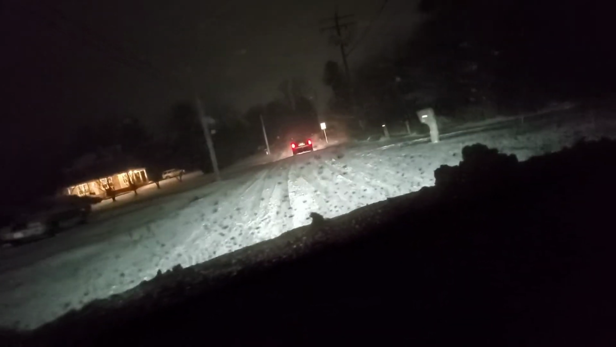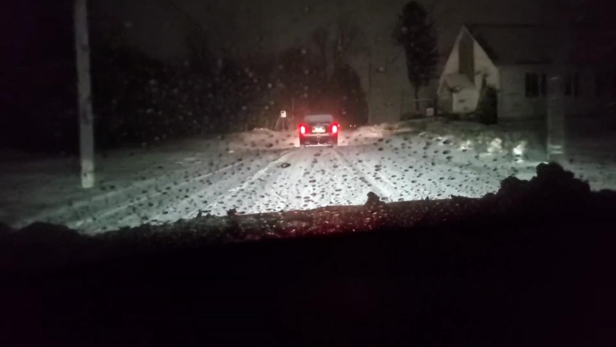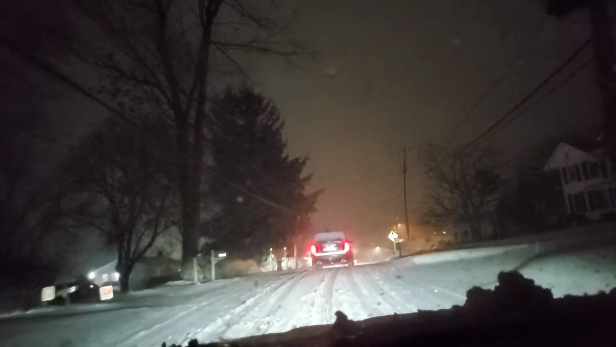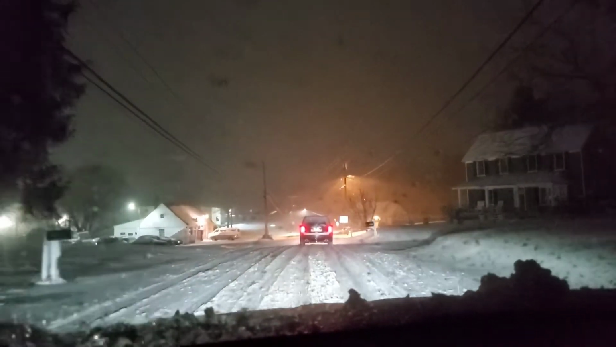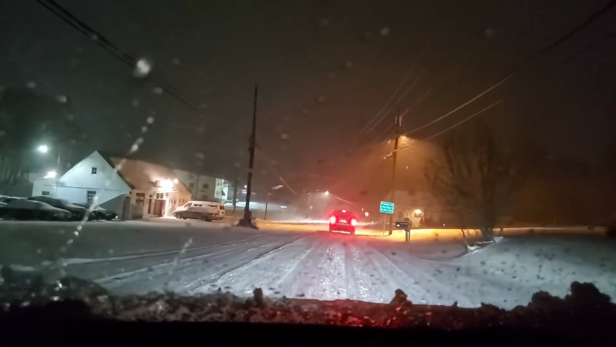Wow. The roads have not been cleaned at all. Then right at the bottom is the stop sign.